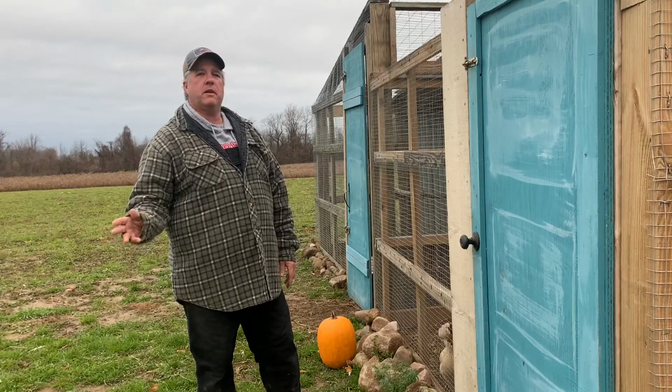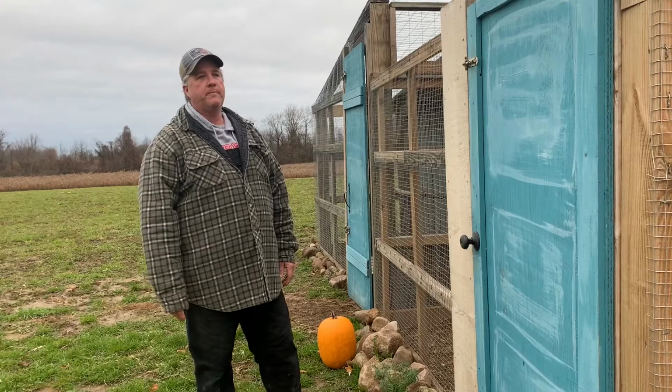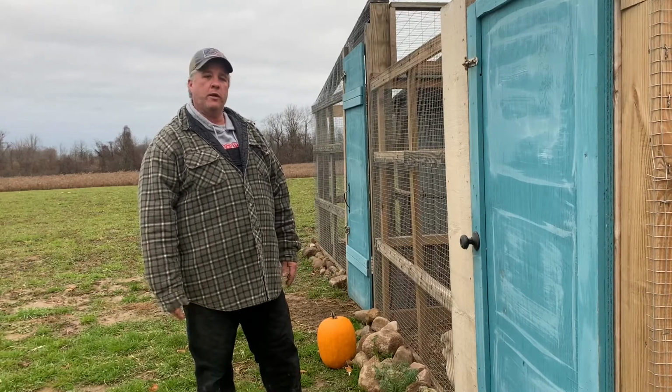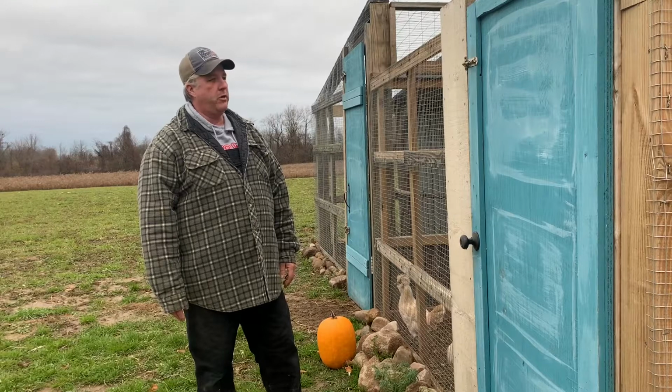Typically, I would have probably gone deer hunting on Thanksgiving morning, but fortunately this year I've already got 2 deer. So I'm a little unsure if I'm even going to try and get a third one. I've got plenty of meat in the freezer, so I'm going to kind of play it by ear and see how that goes. I haven't decided yet.